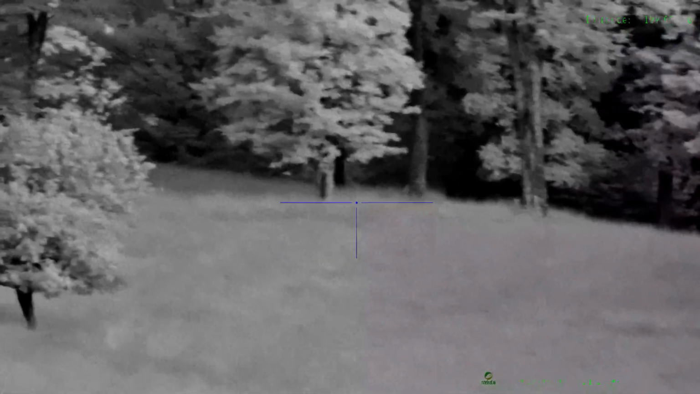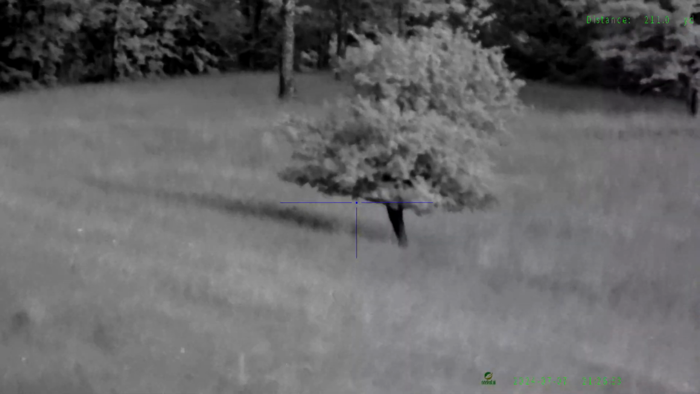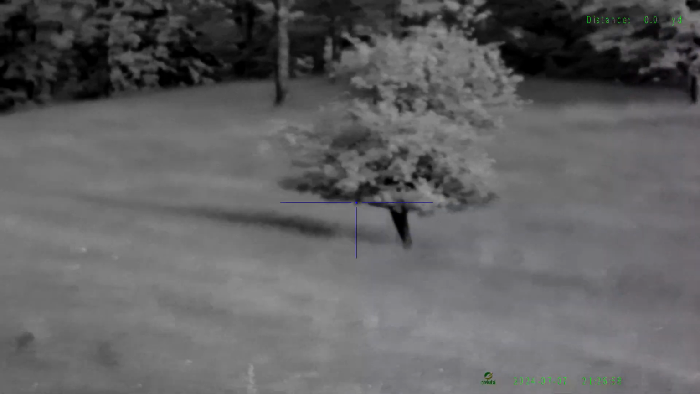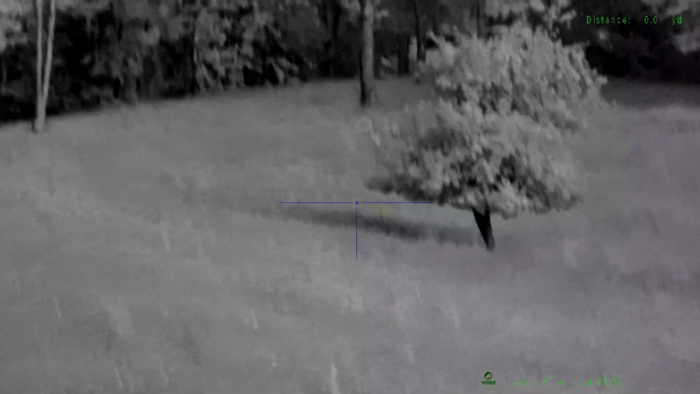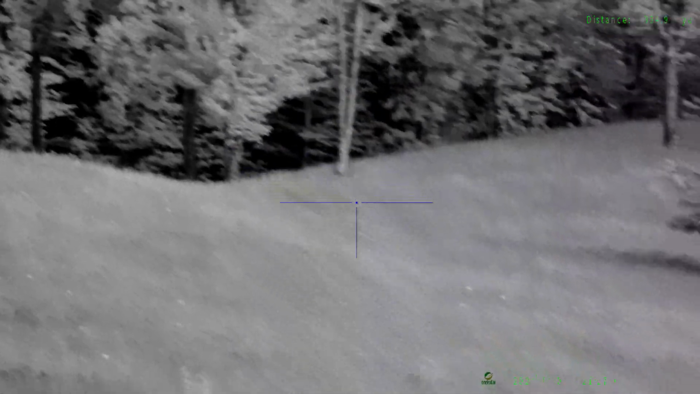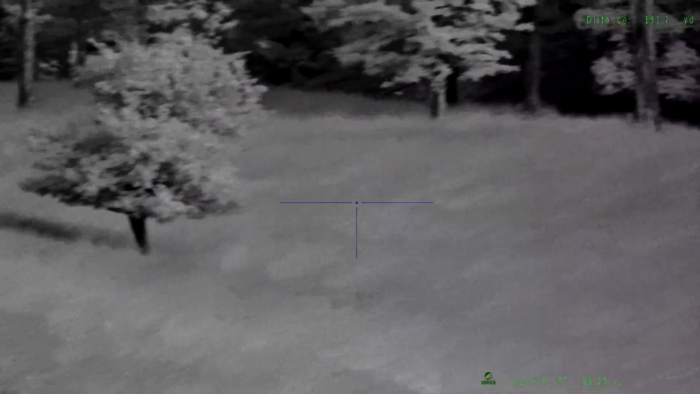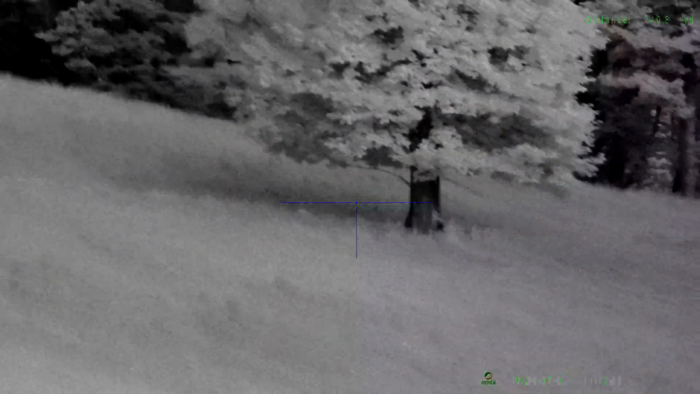But the price of this unit and the quality that you're getting here, it's still really impressive. I'm impressed with this. This is a huge, huge difference from their previous product that I reviewed. I already forgot what that was called. NV400 or something maybe, but man, this one is light years above that.